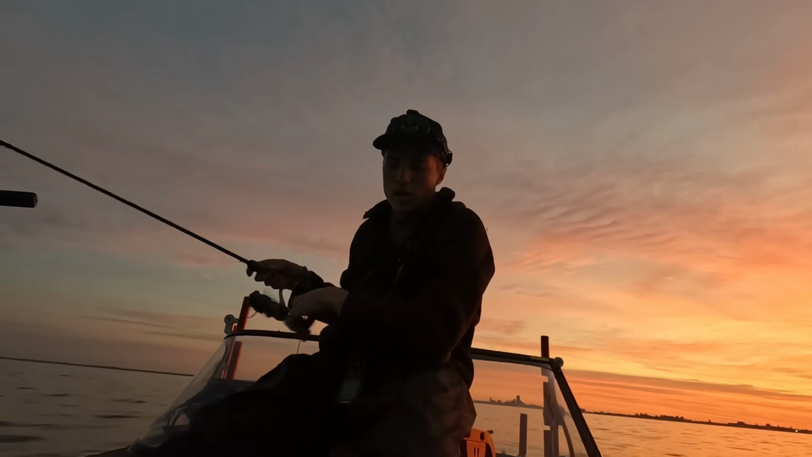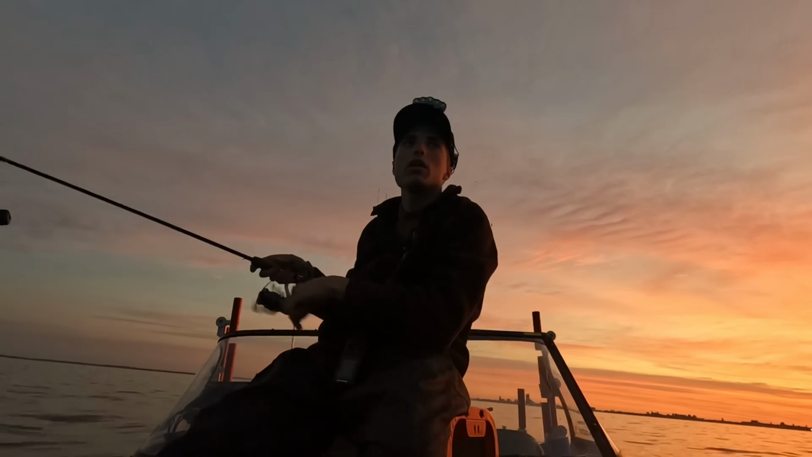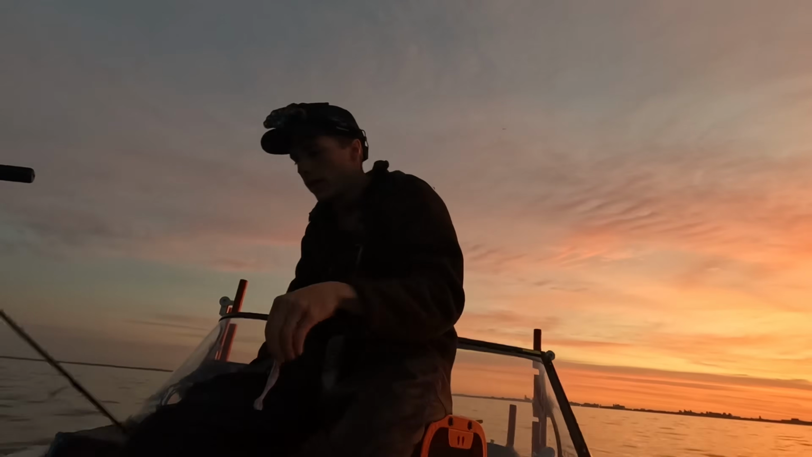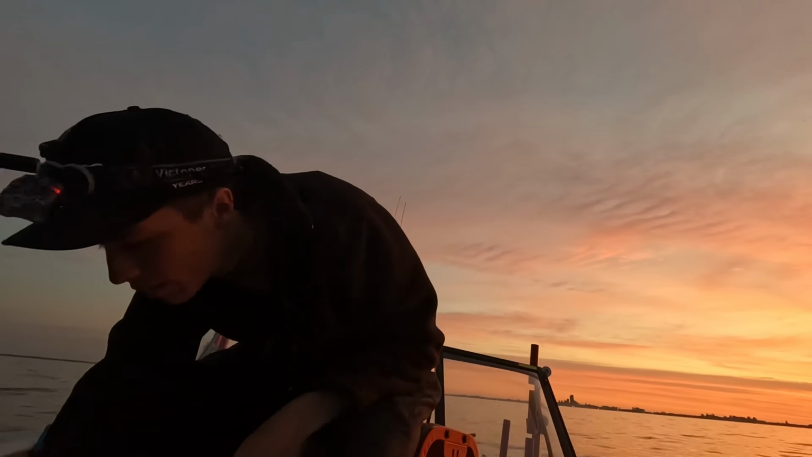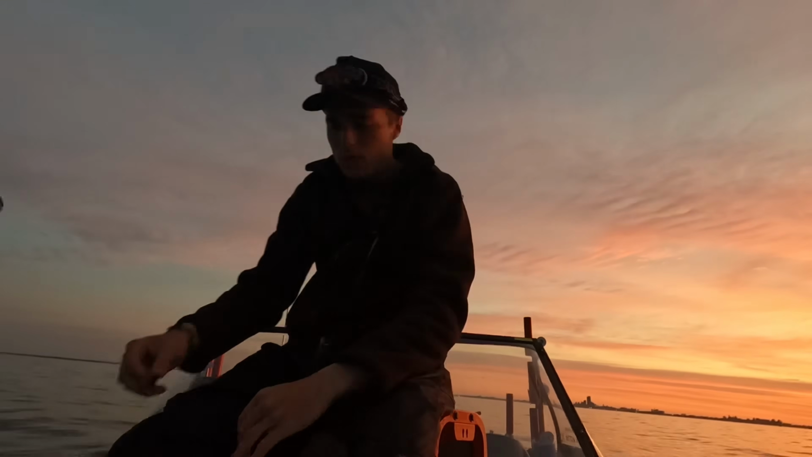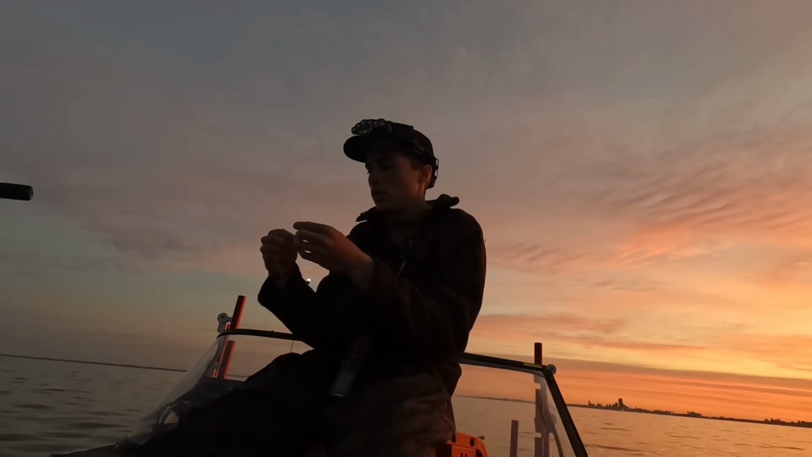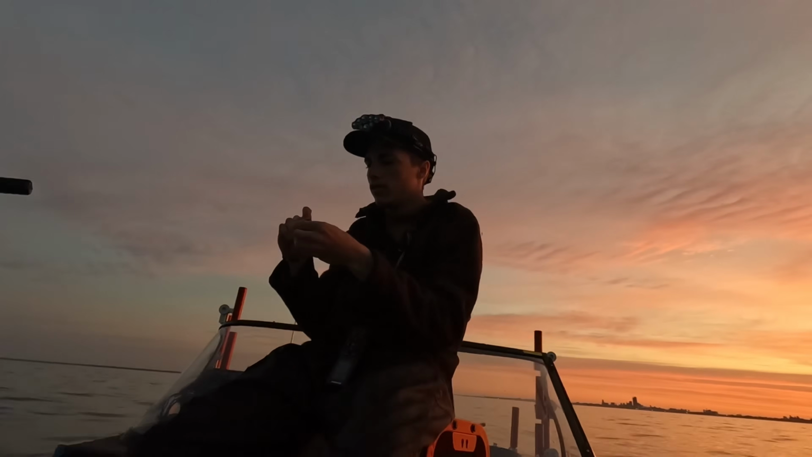Sometimes it happens. So we're just nosing into the wind and the little bit of waves there are, and just making precise casts, really. And just putting a half a crawler on here, leaving a little tail for a little action.